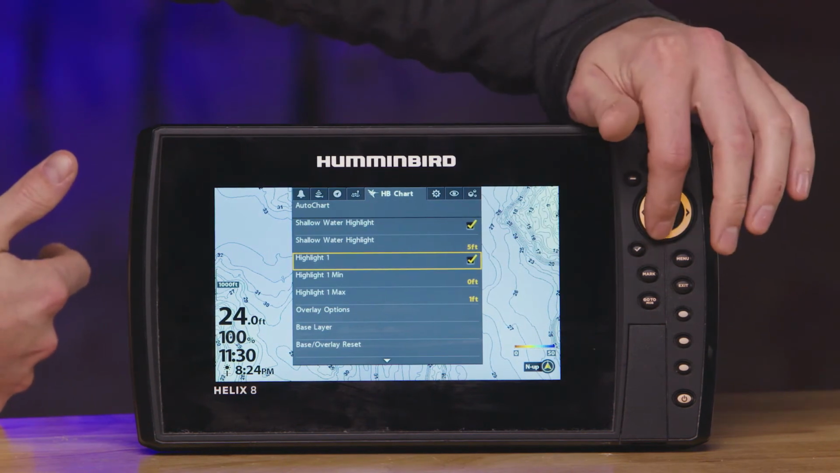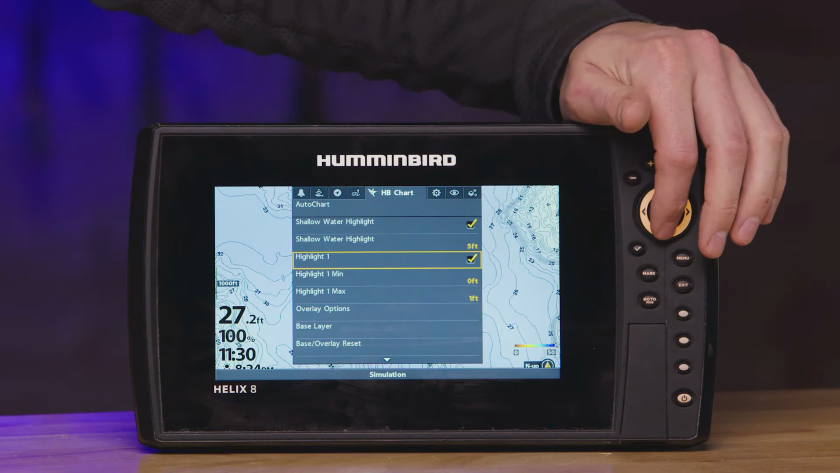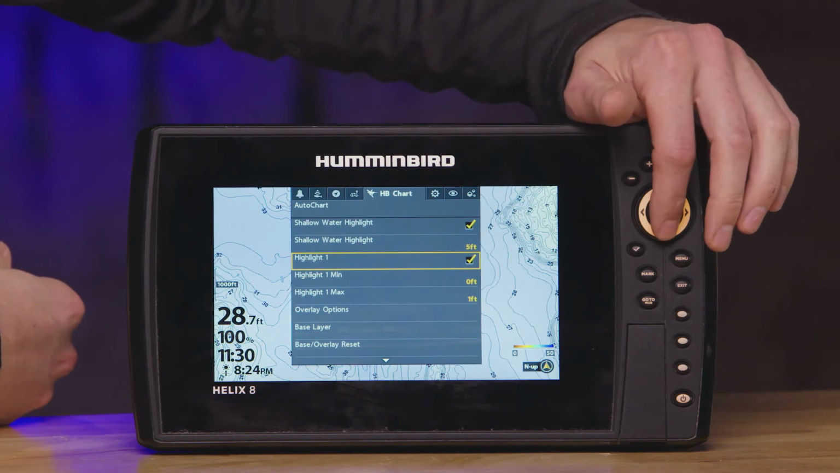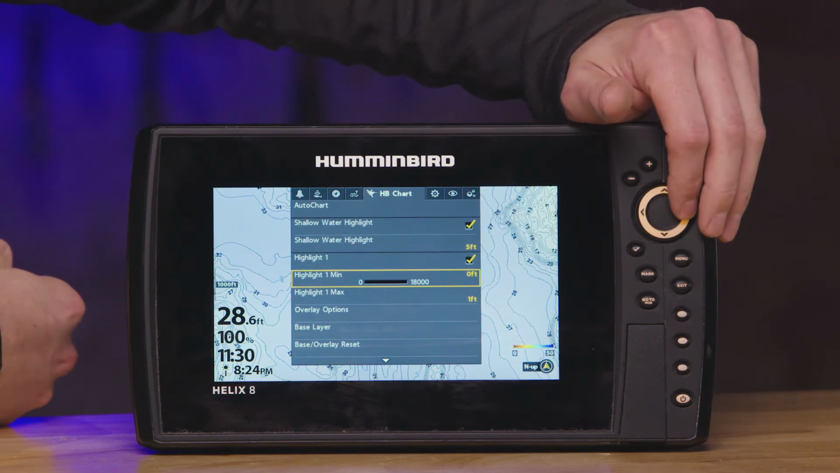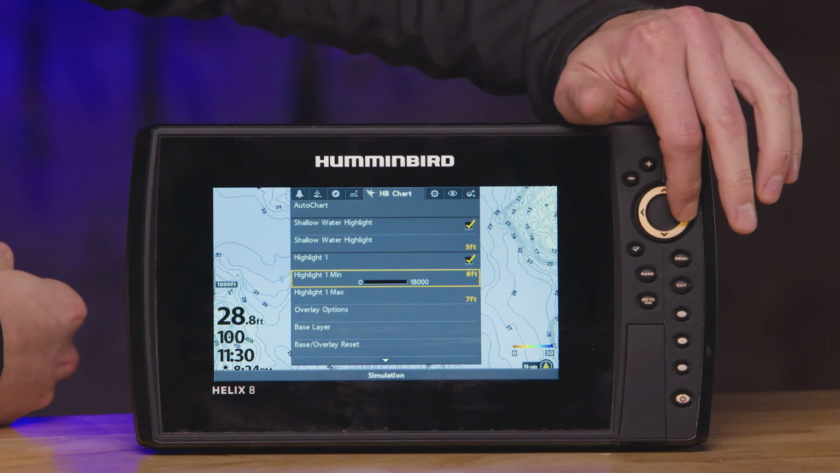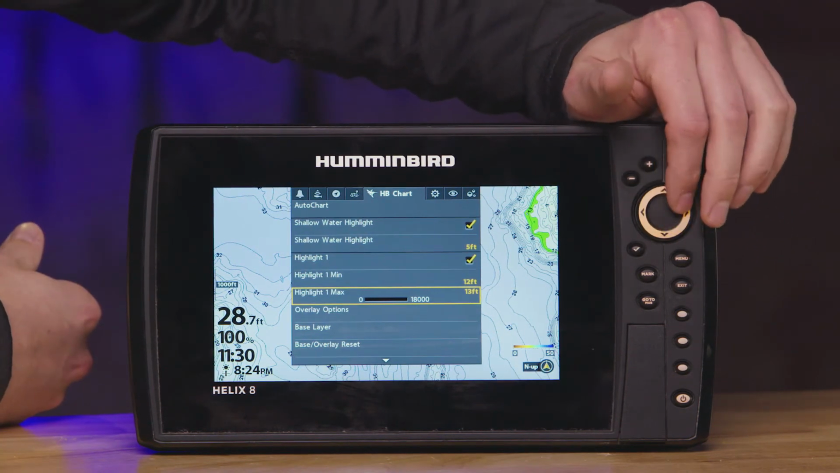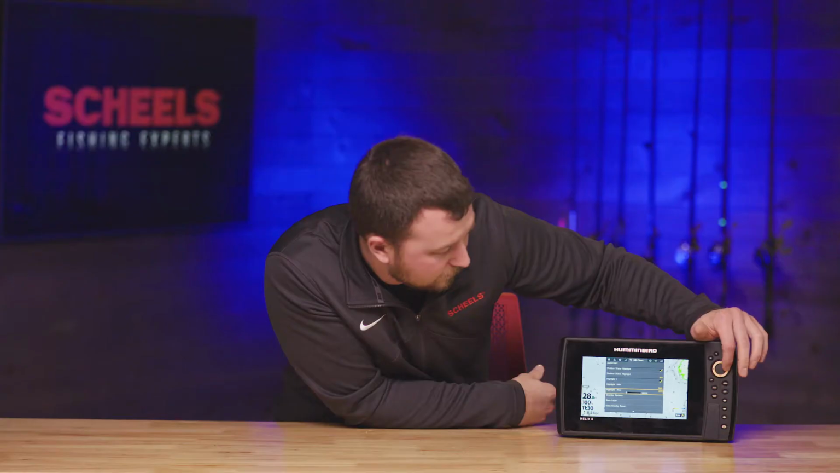So what I use there is now going to be a green highlight. That green highlight is going to be the depth I want to fish in. So like I said before, if I'm fishing in 15 feet of water, I'm going to highlight this, and I'm going to go minimum, let's say 12 feet, and I'll set my maximum to, let's say 20 feet. So now basically what I have done is I've highlighted 5 feet or less in red, and I've highlighted 12 feet to 20 feet in green.